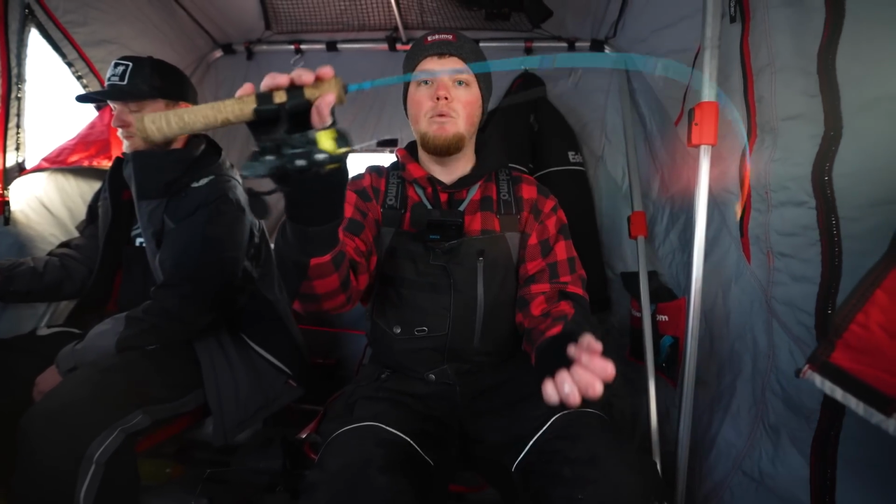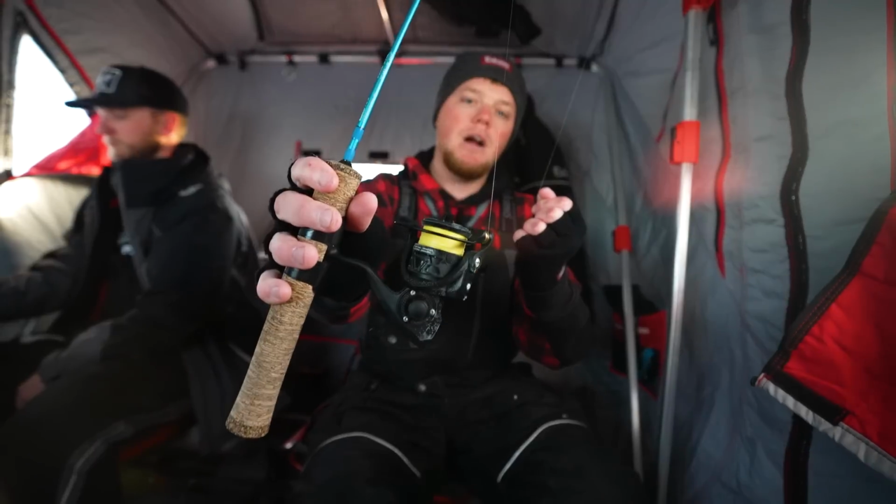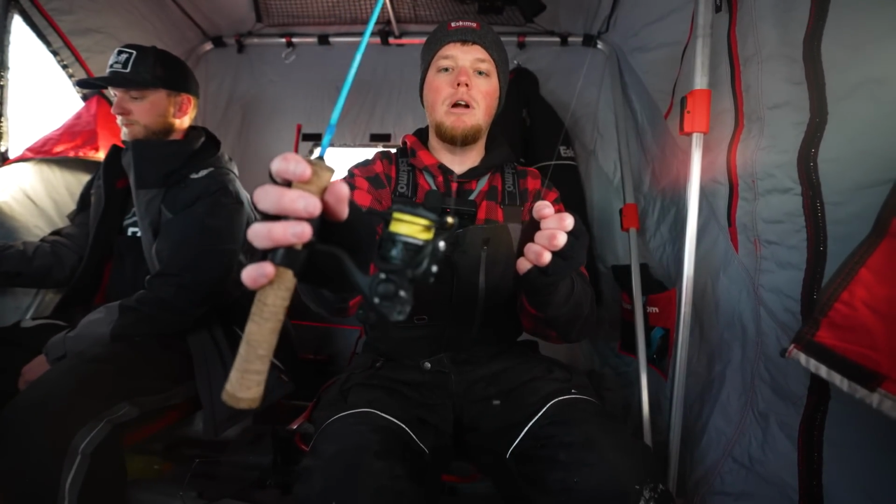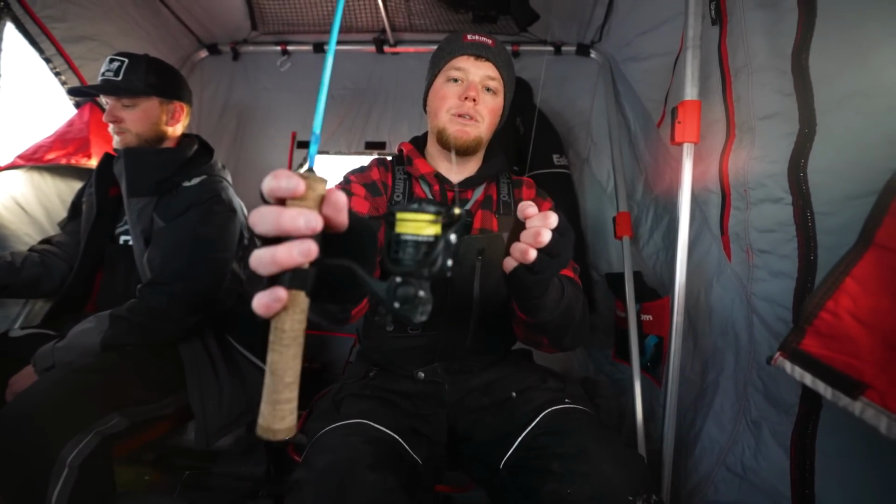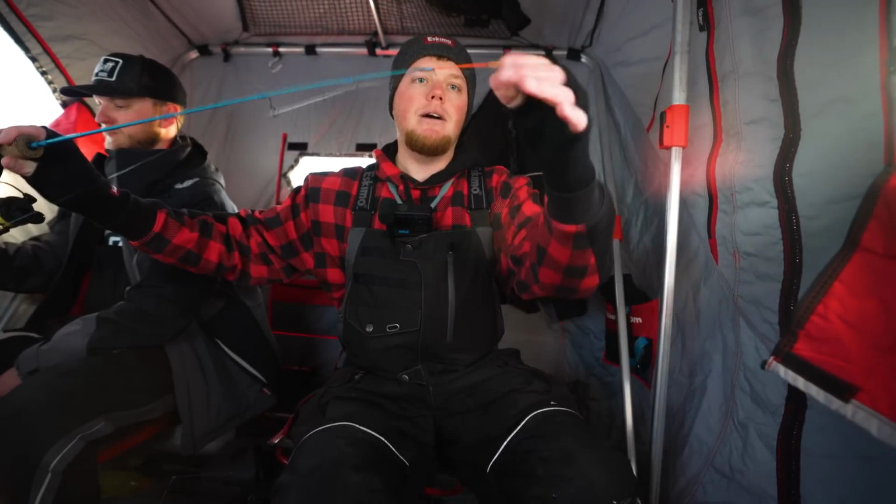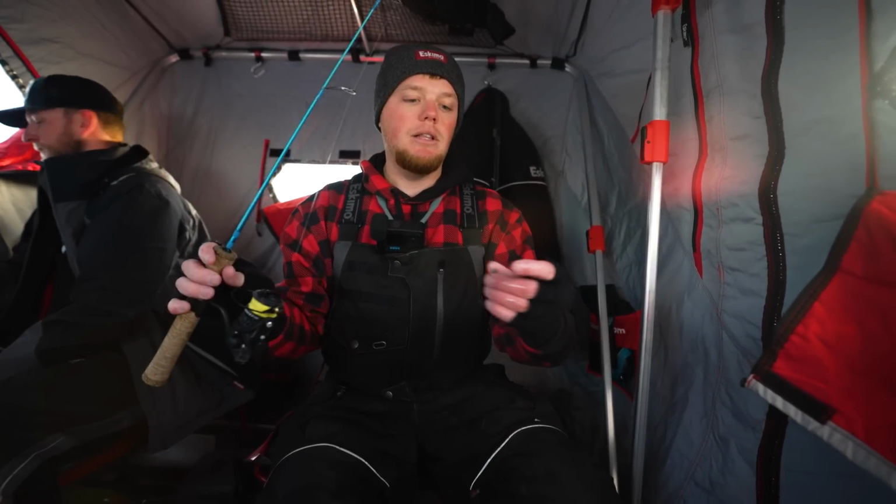I do have that rod paired up with a PC Fun Carbon X2, and I like this reel just because of the bigger spool arbor. I'm able to spool that up with some braid. I got Fins, I believe that's 6-pound braid on there, down to a 6-pound fluorocarbon leader that I'm running for these perch today.